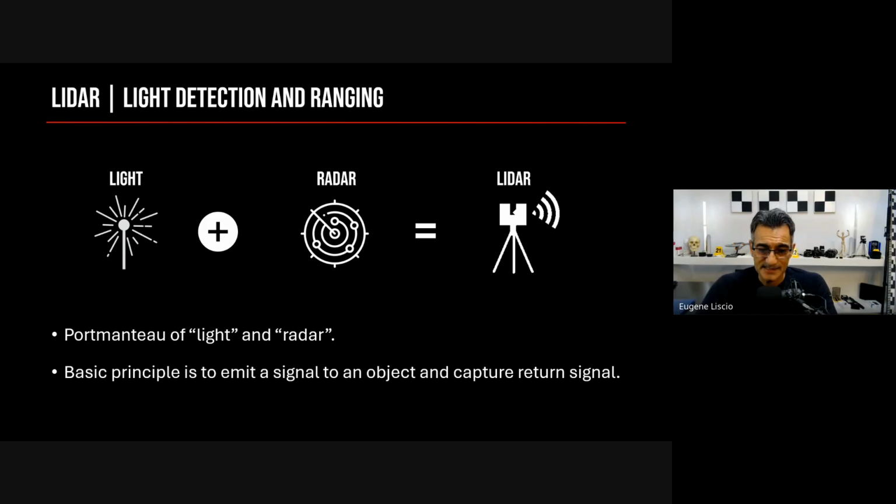The basic idea is that we emit a signal, and that signal bounces off an object and comes back. You throw something, it bounces off a surface, and when part of the signal returns, you capture that. If you compare the outgoing signal to the return signal, you can tell something about that particular object.